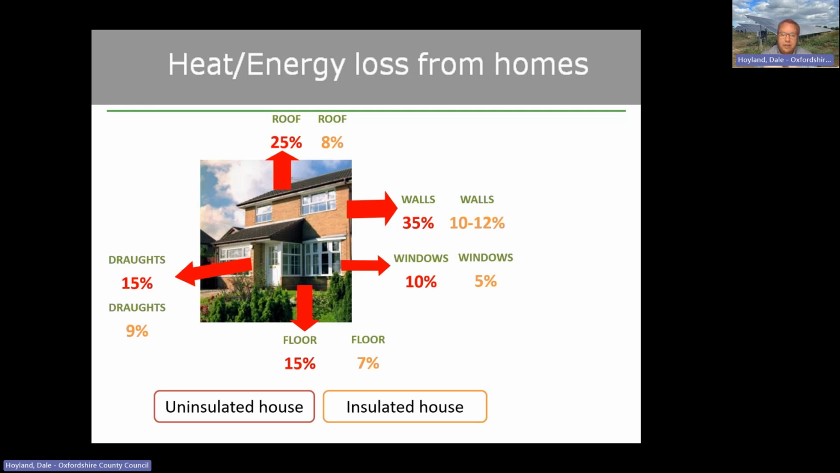So you can see there that the key areas to concentrate on really is the roof insulation, relatively cheap and easy to do, to roll out loft insulation to 300 mil depth, and fairly significant savings there. Walls as well, again, there's a large surface area of heat loss there, so 35% uninsulated, reduce that down to 10 to 12%. Drafts, because that is a simple DIY job, and £20 spend on the property actually makes a fair difference.